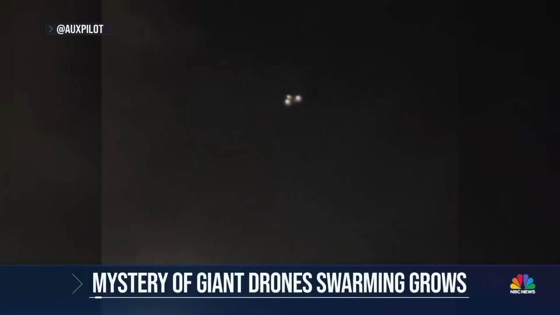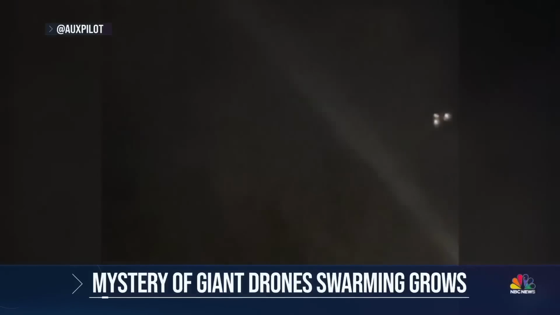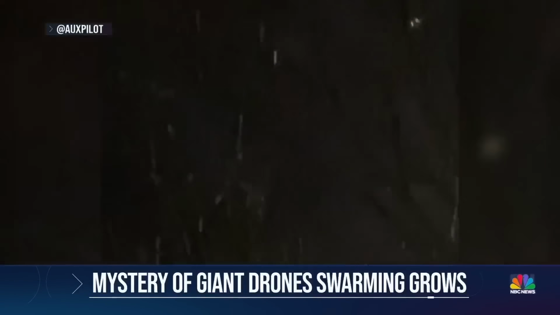This right here, that's no coincidence. These drones are showing up in places that matter. But what the heck are they doing there? In Essex County, New Jersey, a pilot recorded multiple drones near an airport. Aviation experts warn that even a single drone in the wrong place could lead to disaster.